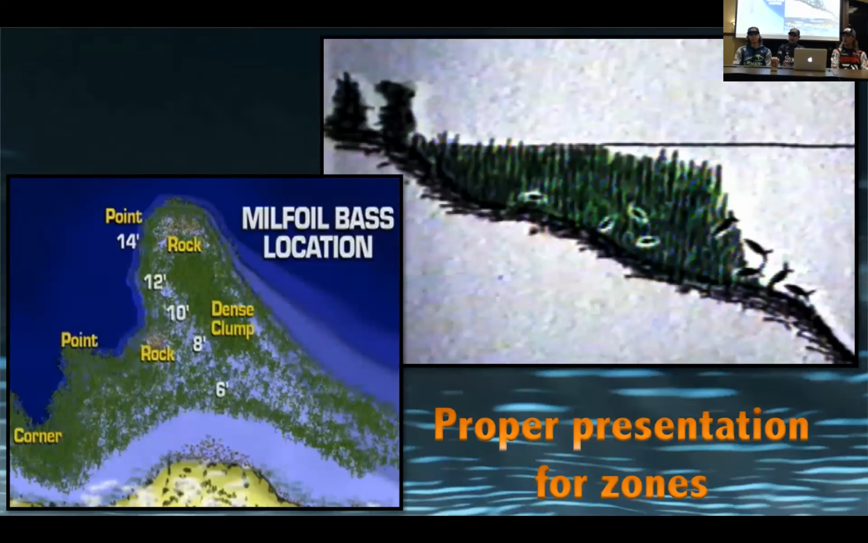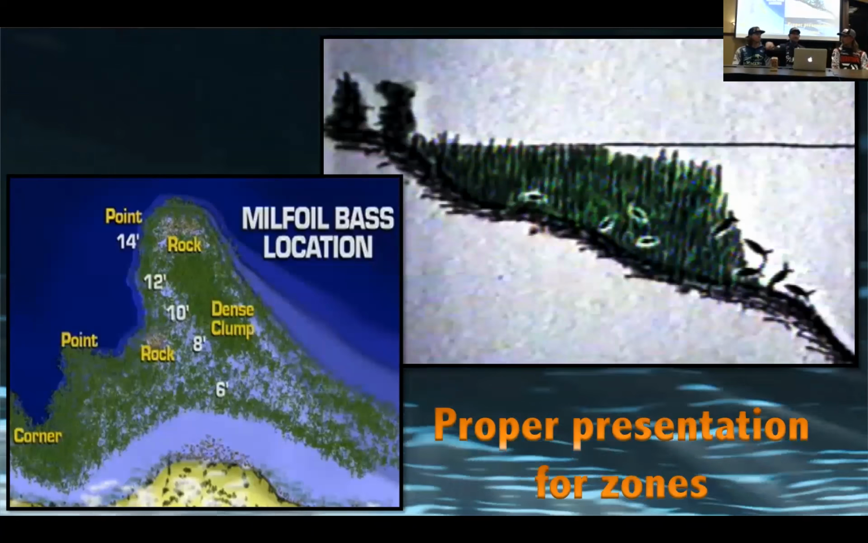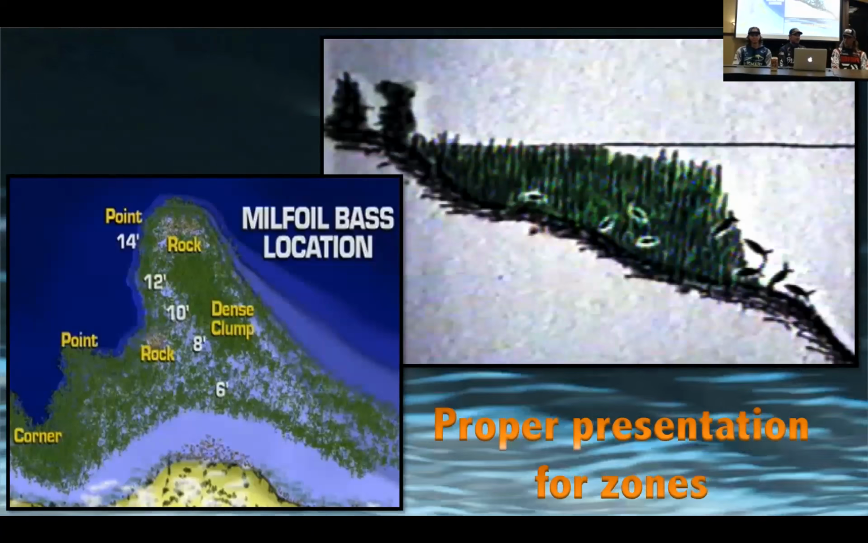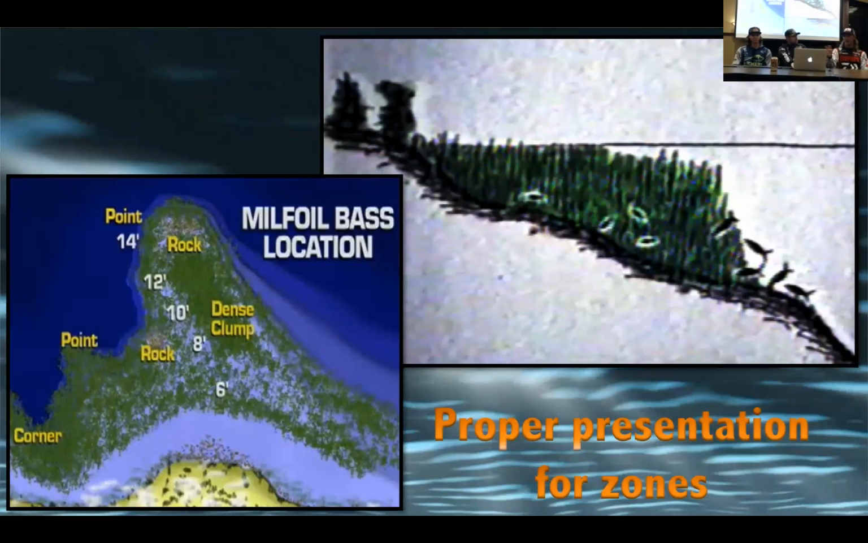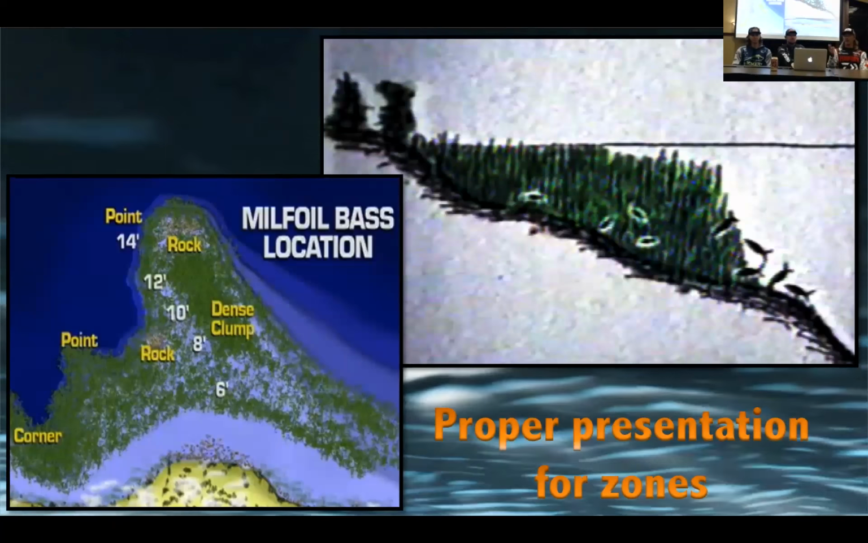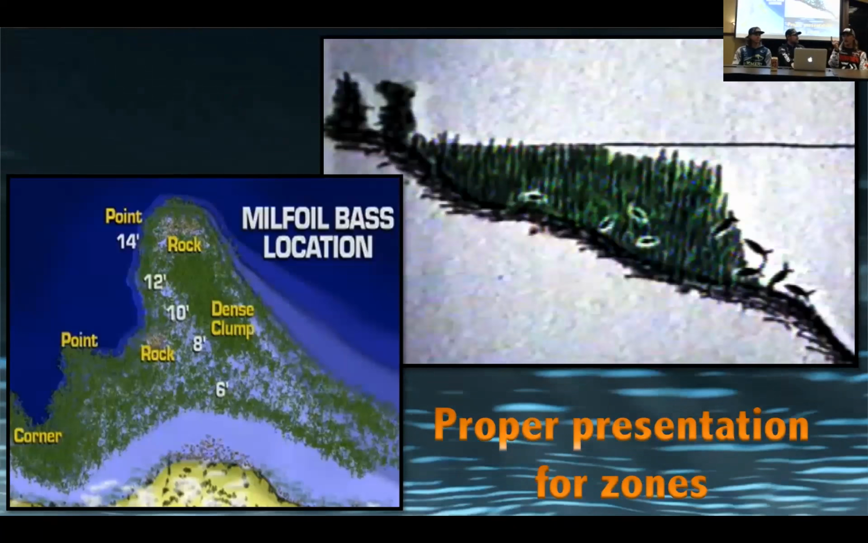Because you'd be amazed that you get off 20 feet and then you start flipping again and you think that was the only bass there, and you just left a 20-pound bag that was sitting there. And this is all heavy stuff. This is big rods, braid, half to one ounce stuff. Cracking. You want a vertical fall in there.